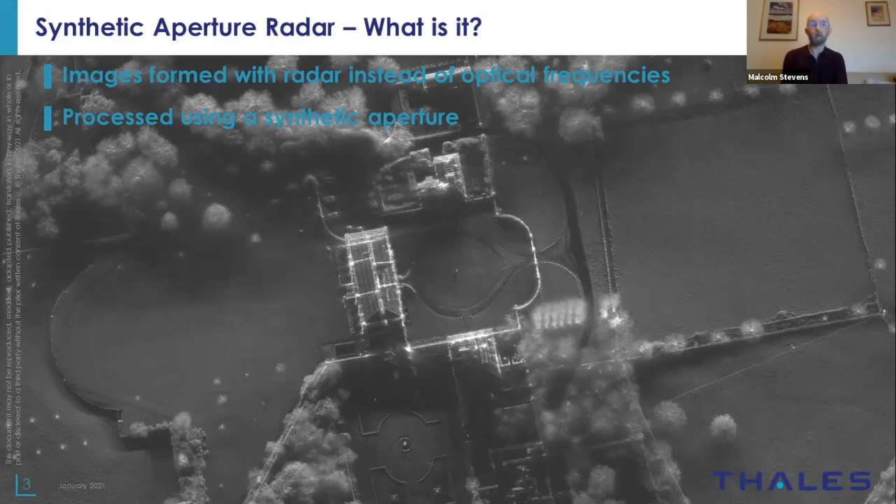The other use that is commonly known is police radar guns, where you're measuring the speed of a target. But in this case, we're using radar instead of optical frequencies to collect imagery. And in order to do this, we have to use a synthetic aperture. I'll explain more about what that means and why it's necessary a little bit later.